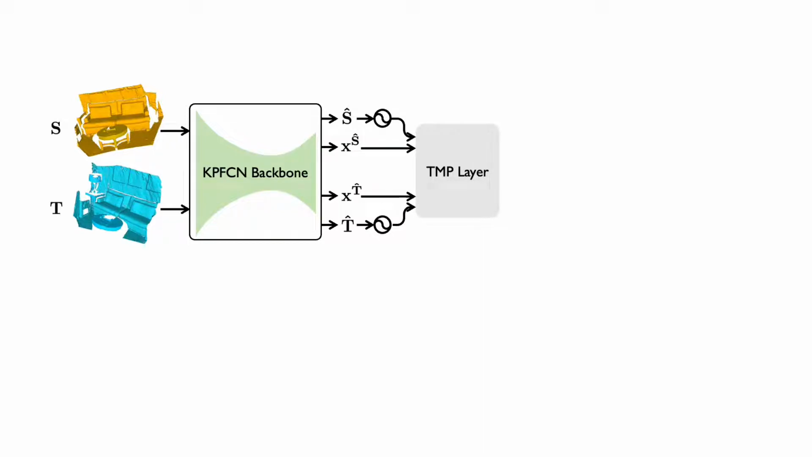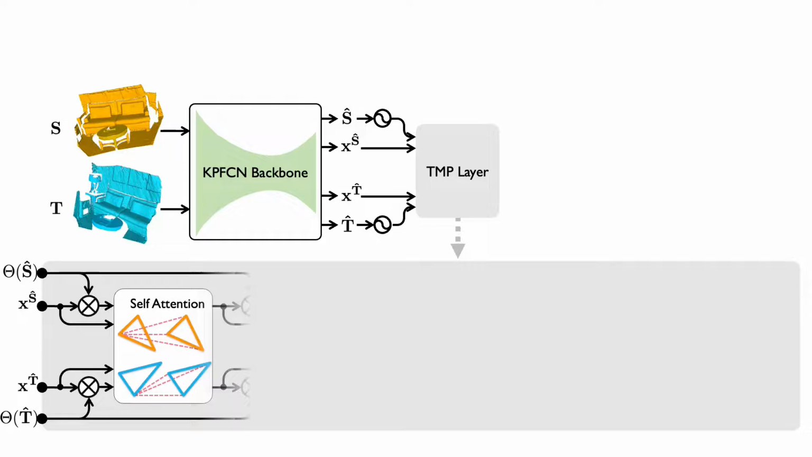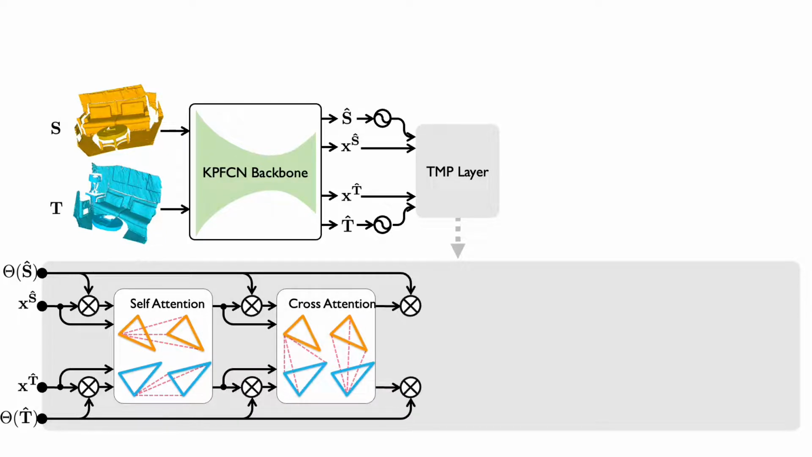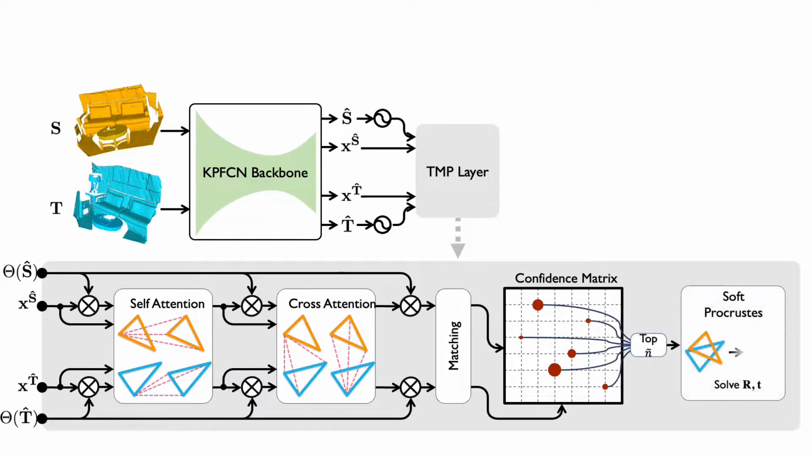The position codes and geometry features are then processed by a TMP layer, which includes a transformer, matching and Procrustes layer. Inside the TMP block, the position and features are passed through the transformer block with a self-attention followed by a cross-attention. To ensure position and feature are disentangled, we hold them in separate data streams, such that position can guide the attention matrix computation but cannot be a part of the feature. Then we compute the confidence matrix between position-encoded features. Given the confidence matrix, we select the top n matches and fit them with rotation and translation using soft Procrustes.